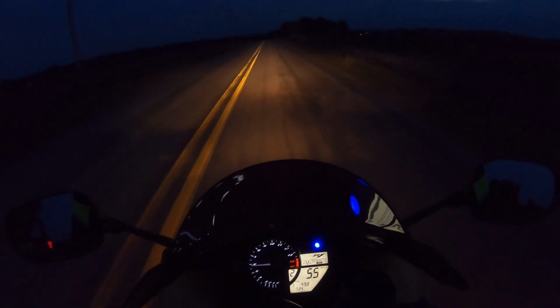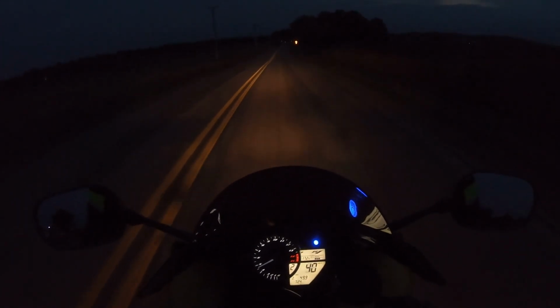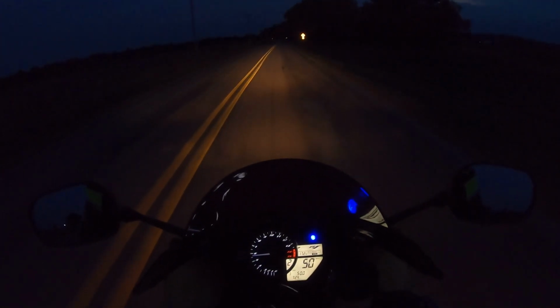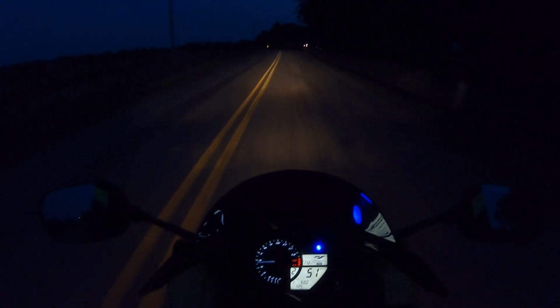brakes. Ah, they're much better now. Much better. But yeah, they were real bad before. So these brakes are okay, but I would say that, maybe this is blasphemy to some people, but I like the brakes on my CB1000R better still.